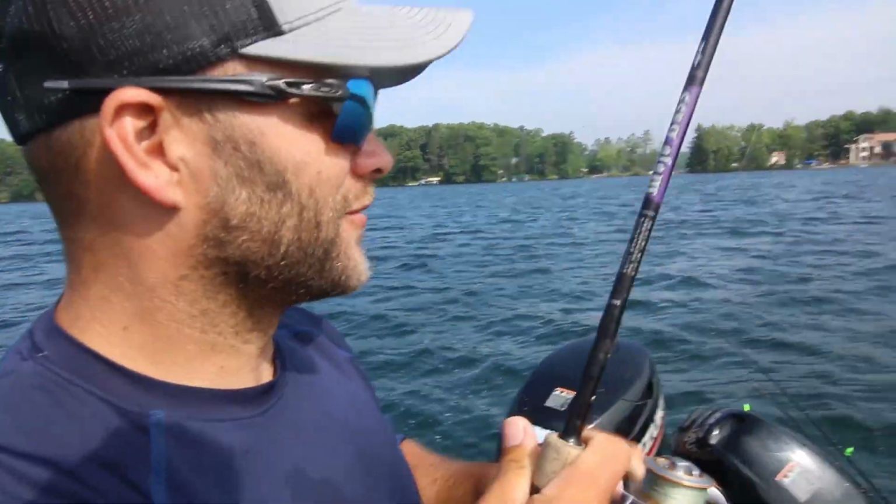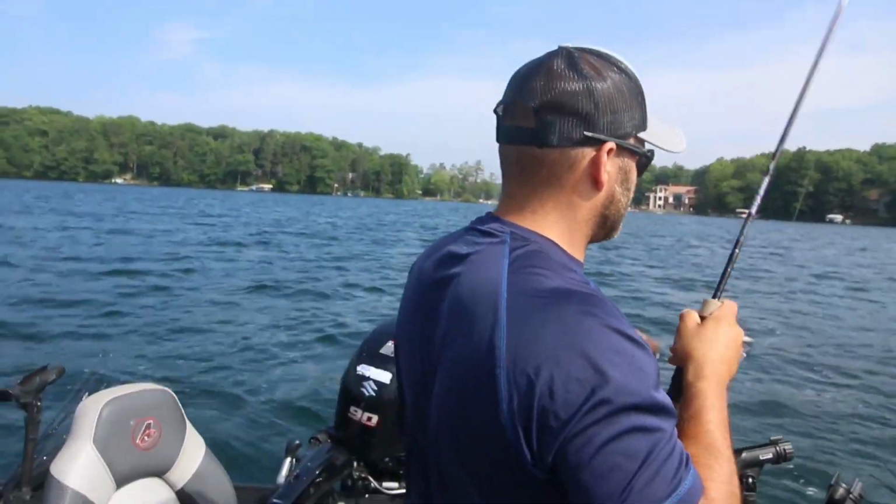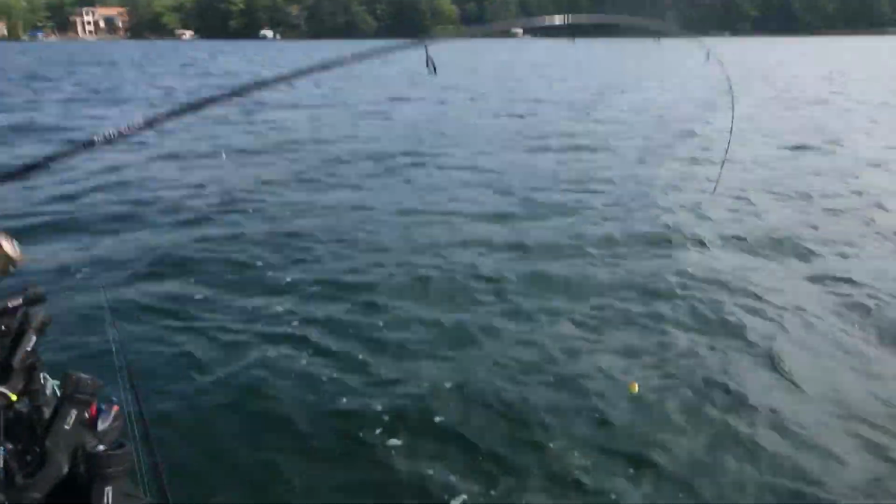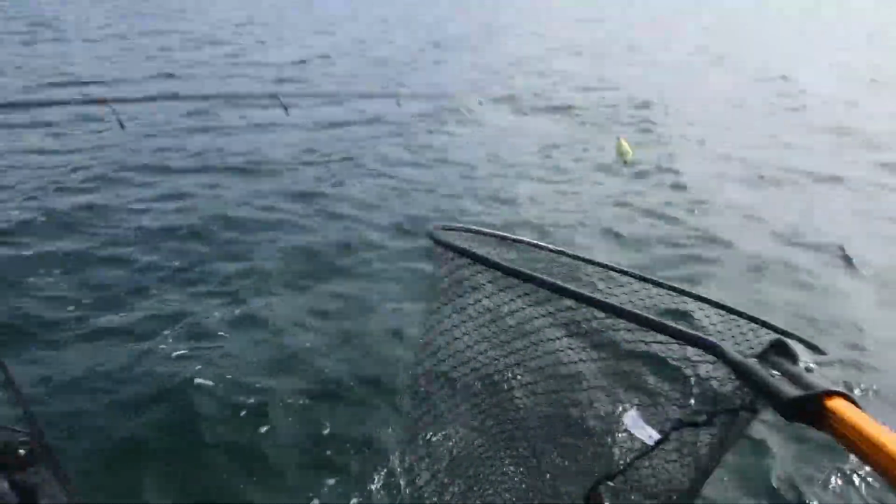Kaboom! Got another one here. When you're on them, you're on them. That is right. Good one. Nice fish on top. Super clear water. Middle of summer, fishing like 10-12 feet.